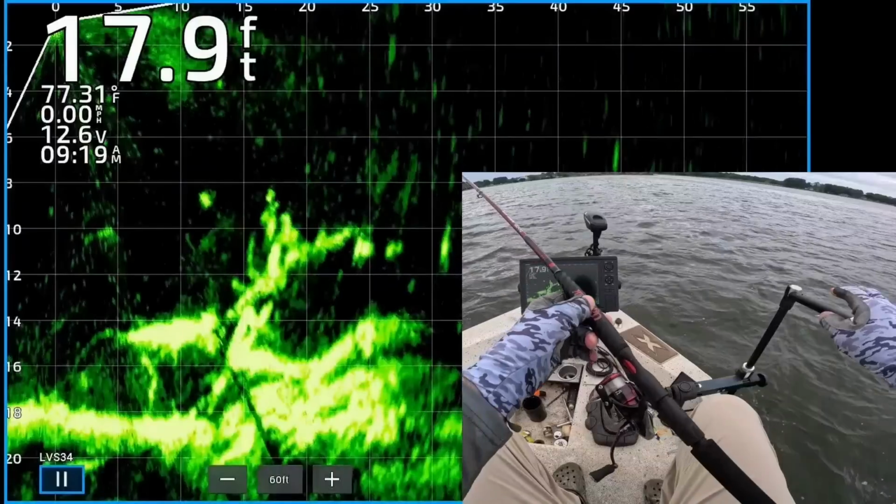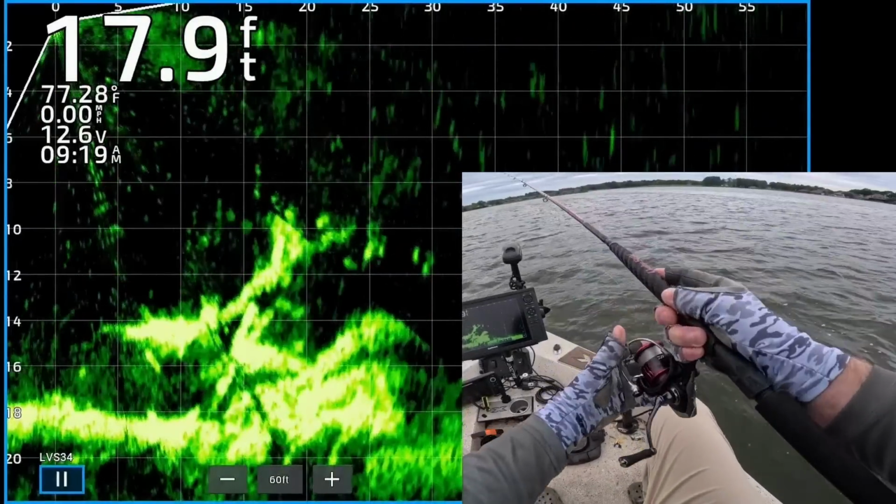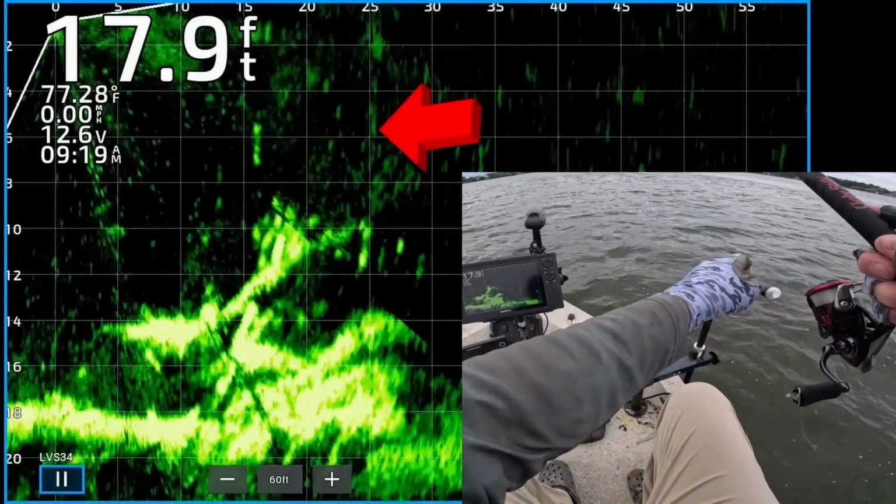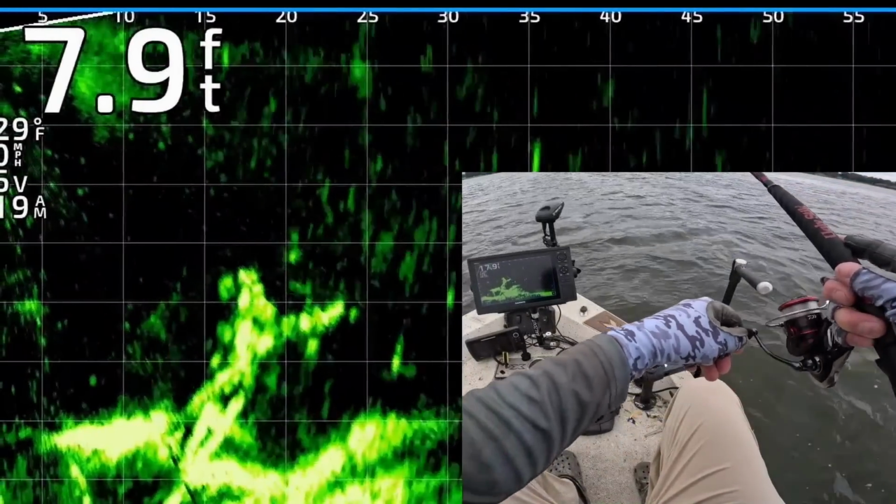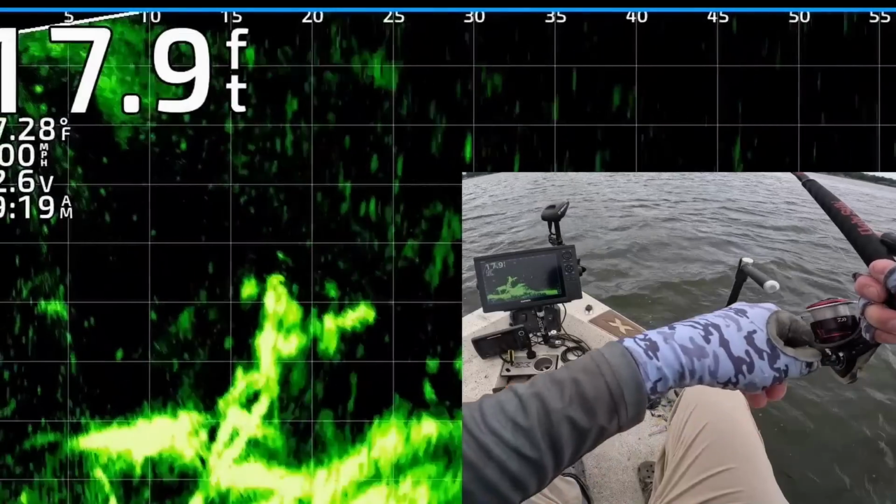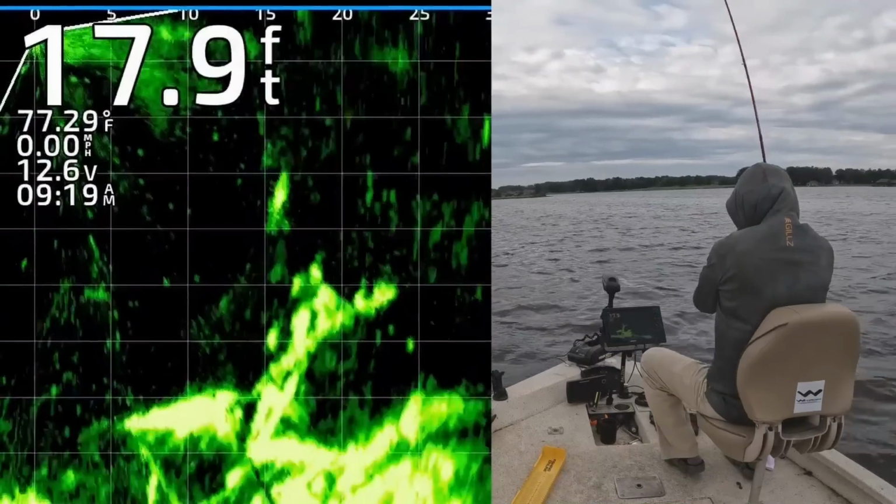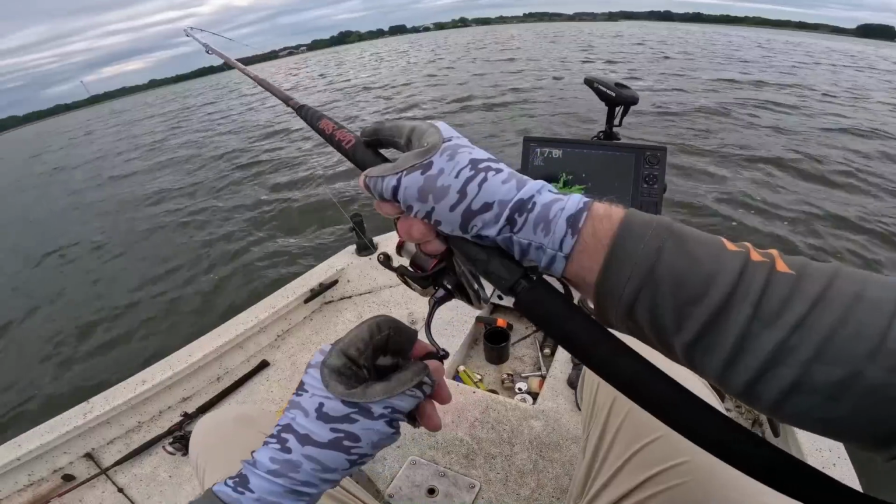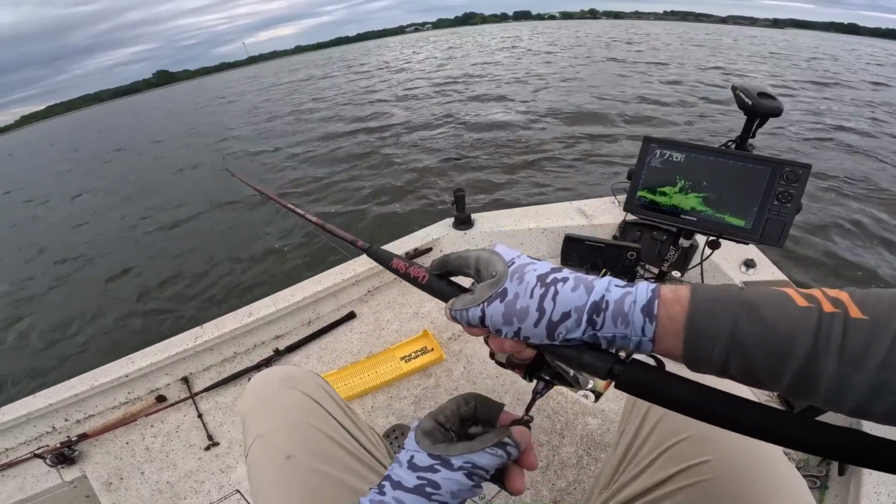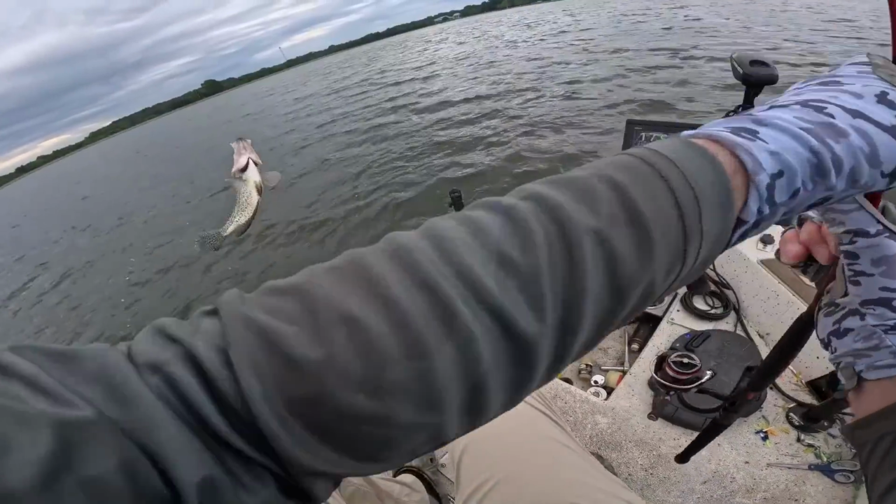Alright, we're still on the same treetop. I'll keep fishing it till they stop biting. There you see my lure dropping down to the treetop. I'm going to bring it across the top, kind of twitch it a little bit. And one of them's about to eat it. Got that one right on that treetop. You can see it coming up. Bunch of them sitting right on top of that limb.